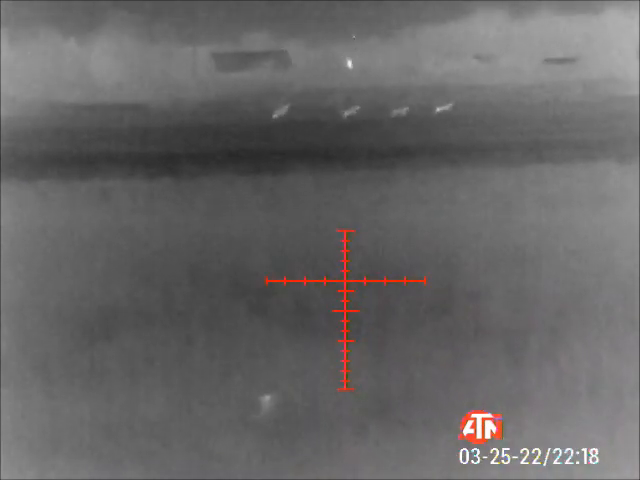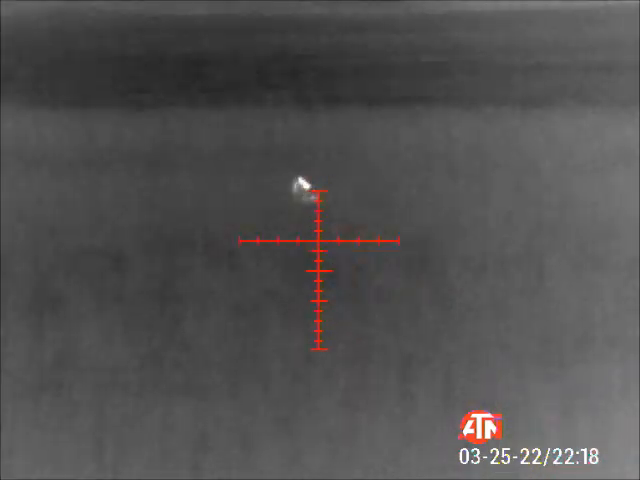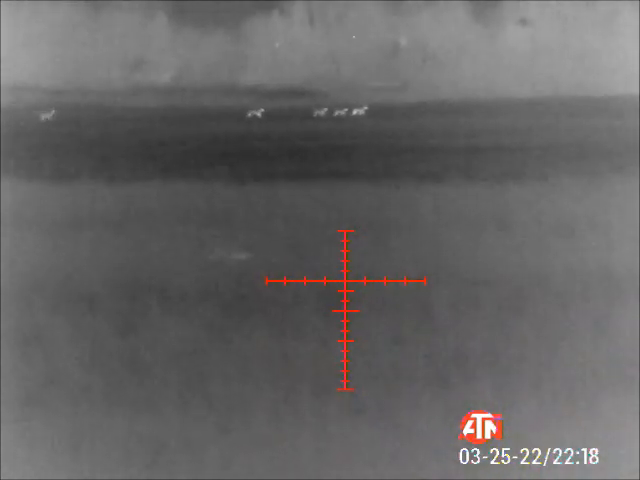Woo! Woo! Sure, mine's going. Mine was going down. You shooting yours or? I shot mine. Where's yours? Totally pulled my first shot. Way to the left.